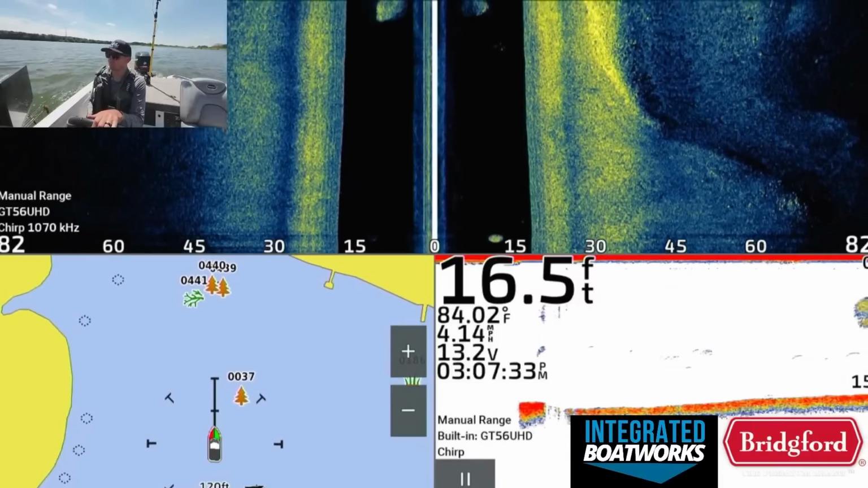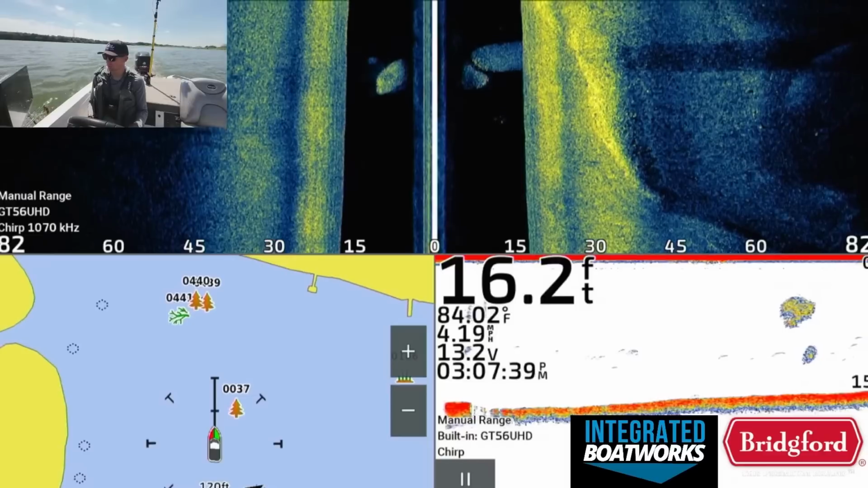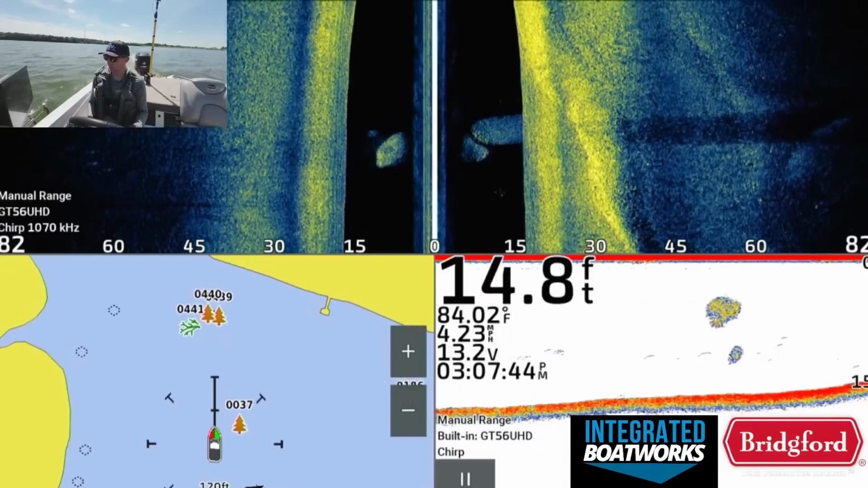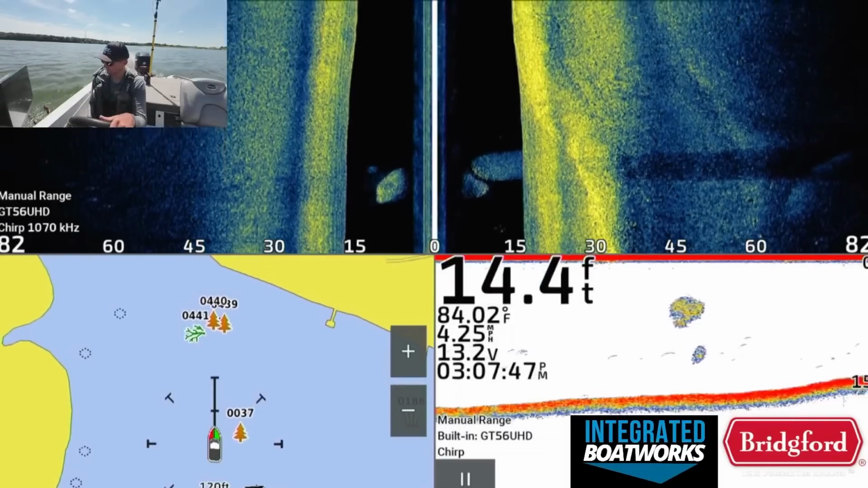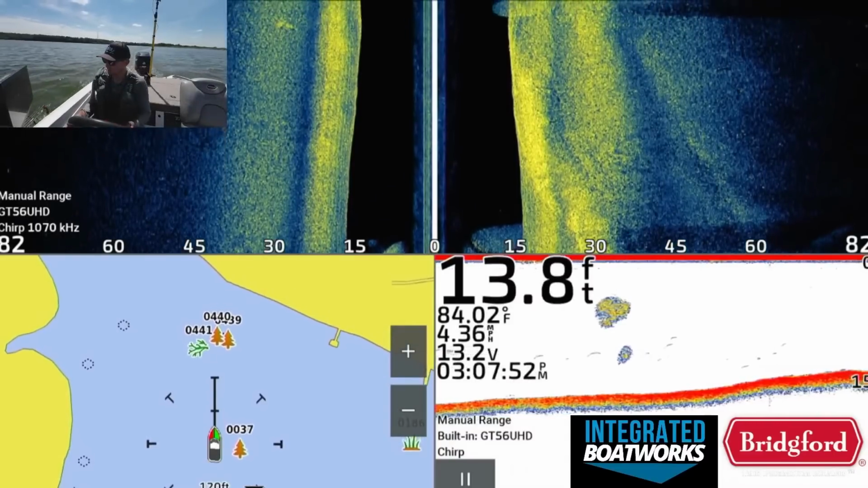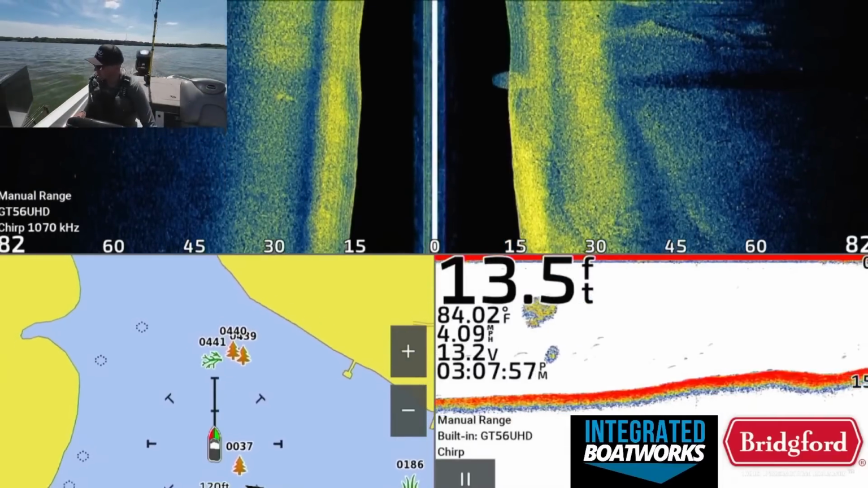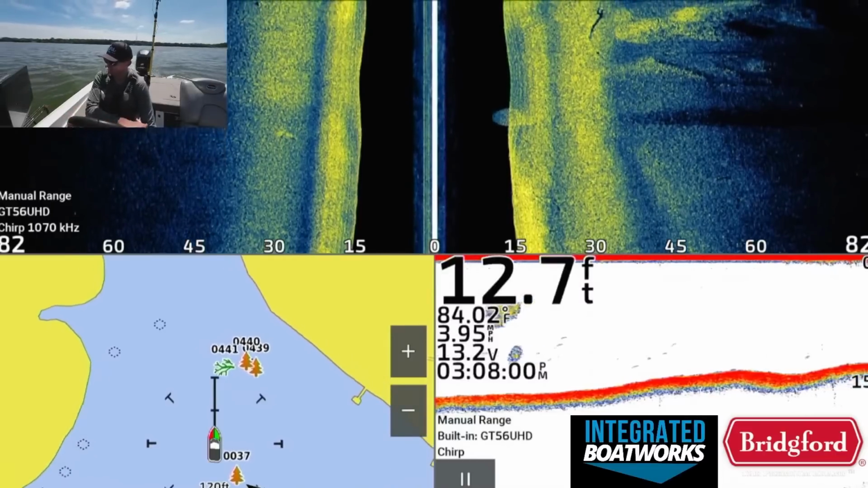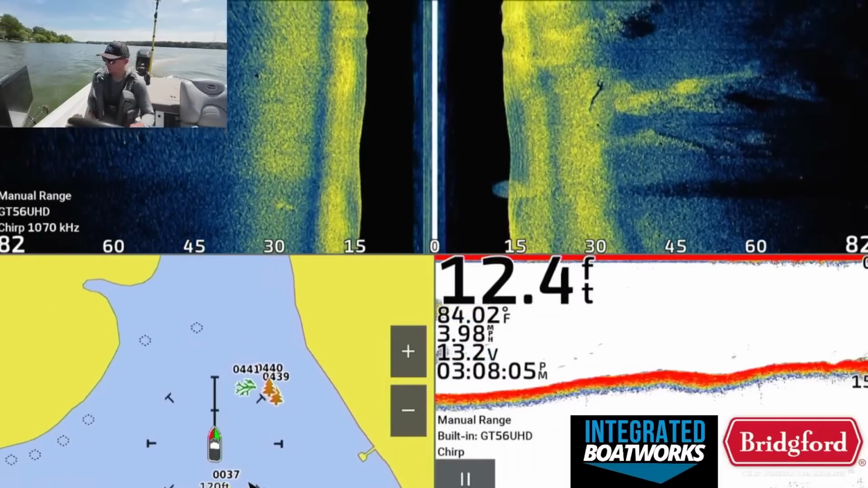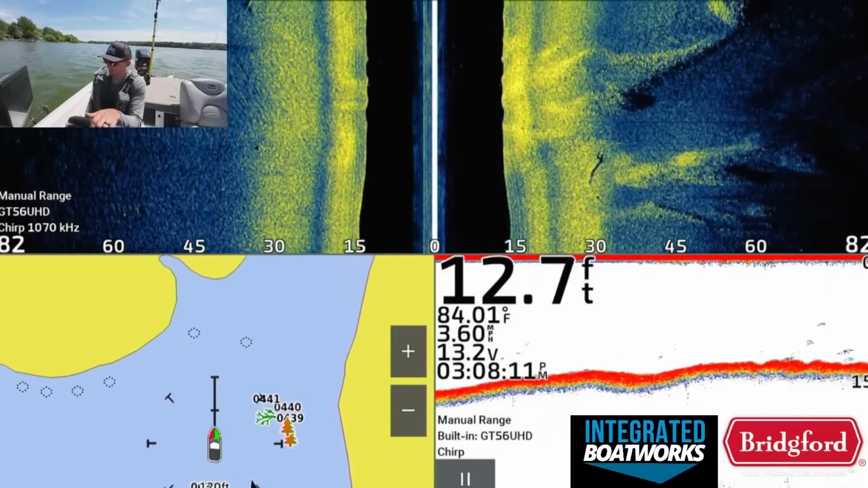Not super hopeful it's anything crazy, but at least graph it, since we did mark it at one point in time. I mean, there's a little something there, but nothing great. So let's work our way around these piles on the other side of them.